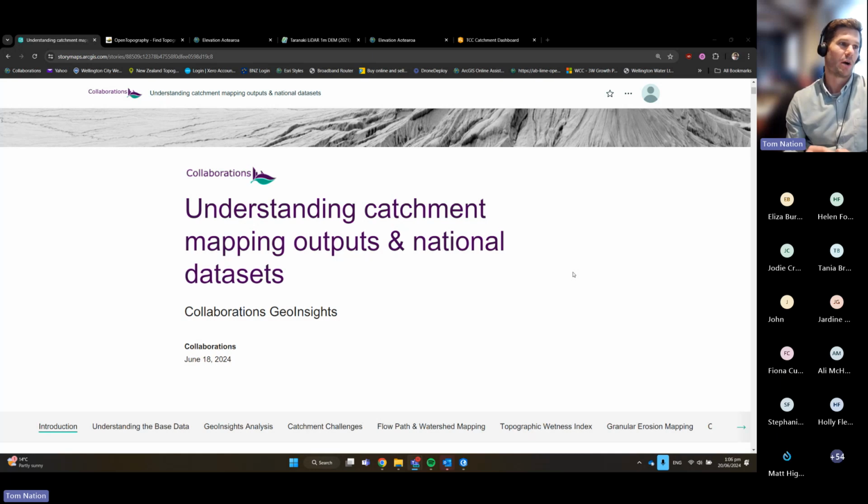So I wanted to cover that off at the start, talk through some of the common outputs of LiDAR and how they can be used, and then run through what we've been doing in the last couple of years, and particularly in the catchment management space, and then some of the other outputs that we've been able to generate using LiDAR as the base data set.